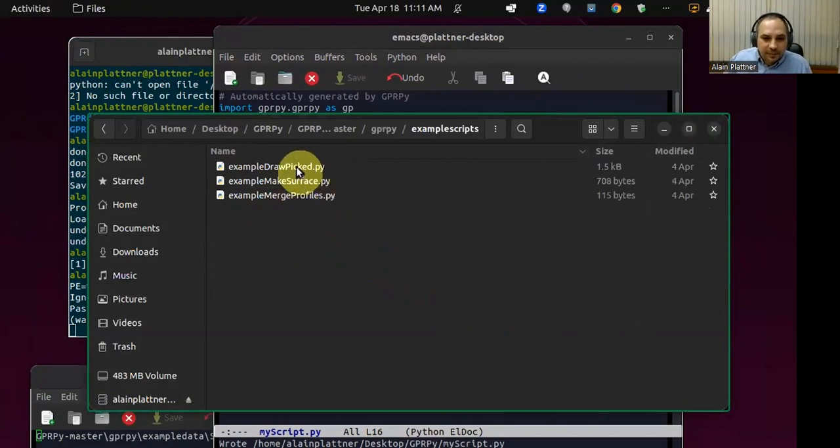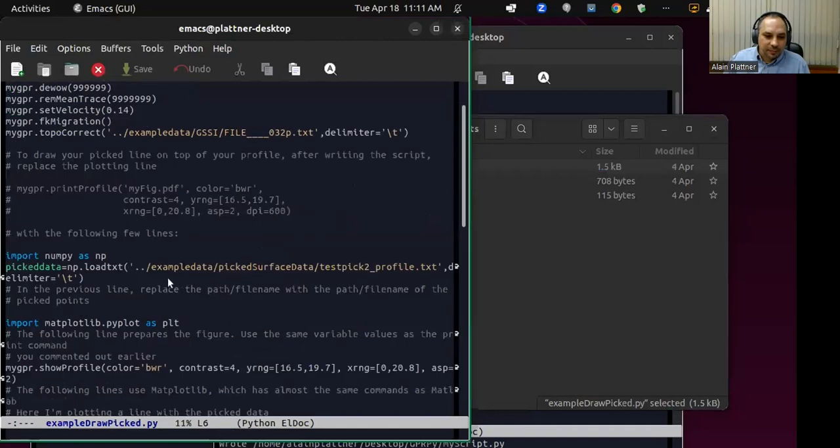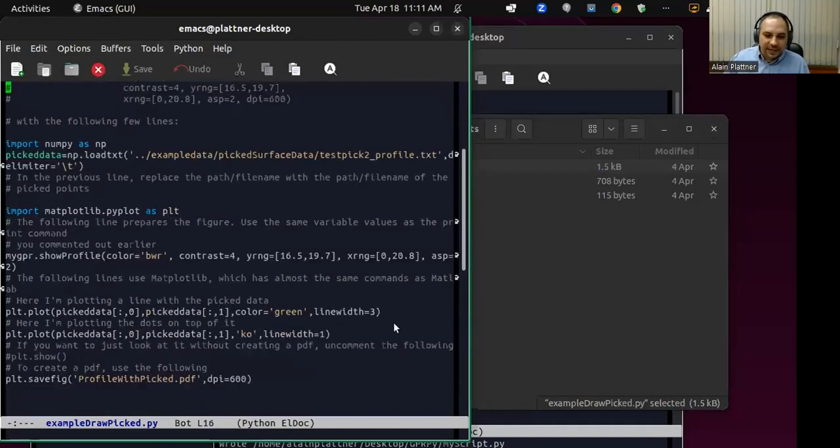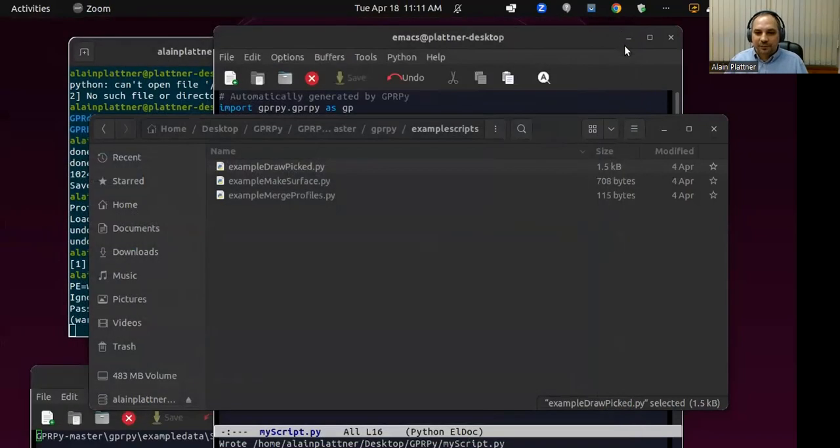And I think the draw picked is also where you can plot picked data and so on. You can, of course, edit anything here using the good old matplotlib package. But that would be too much into the Python side.